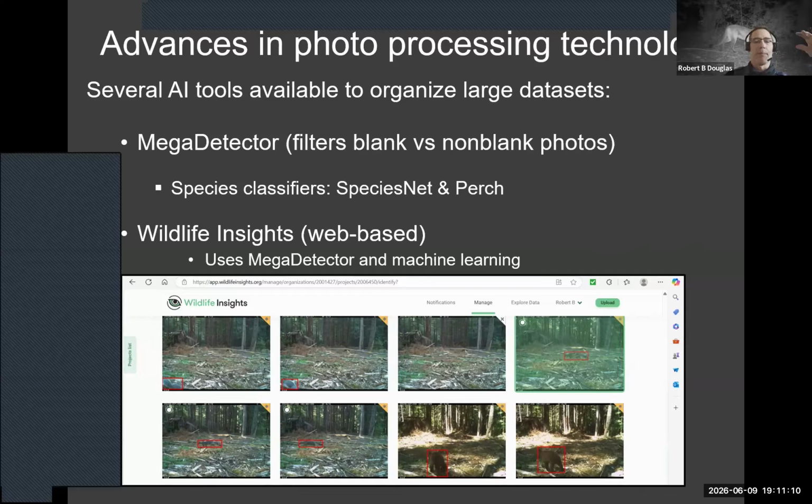But for me, the biggest advantage of using Wildlife Insights is the way it organizes everything for you. I'm not so much interested in whether it can correctly identify the species, because, as Valerie mentioned, you have to vet all the photos, and it is somewhat time consuming. But if you can have a team of people do it, it really isn't that bad when you consider the amount of information you're collecting.